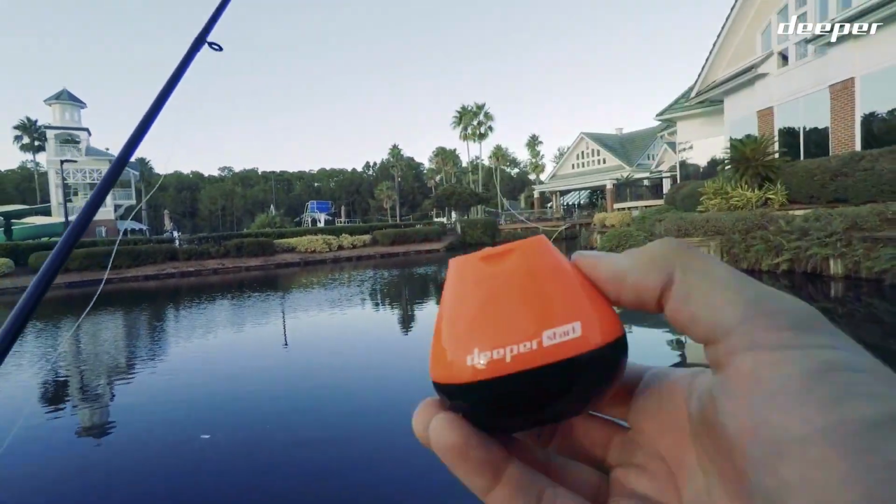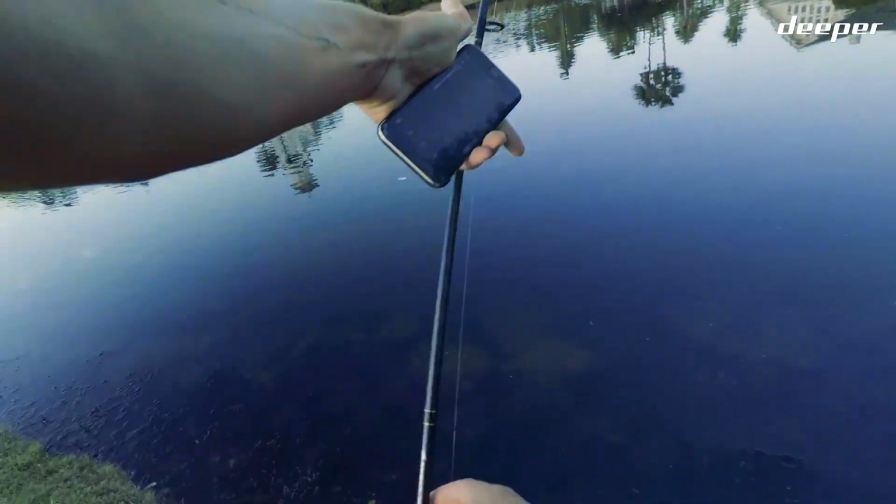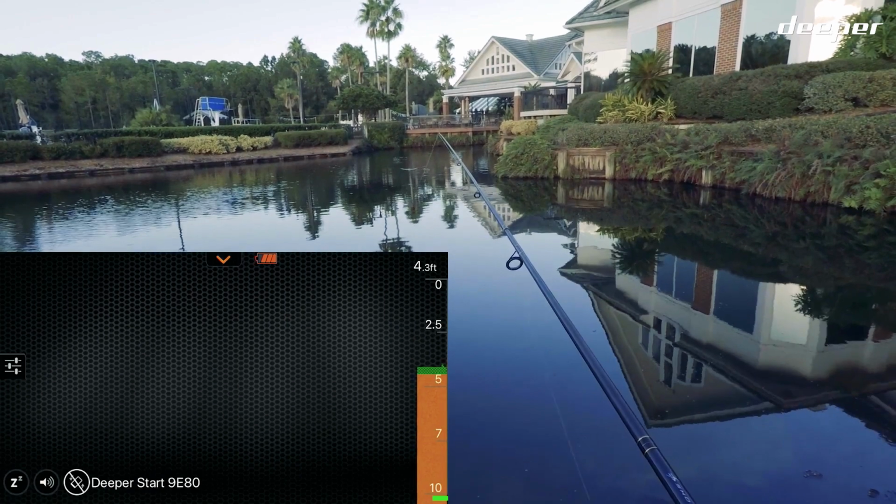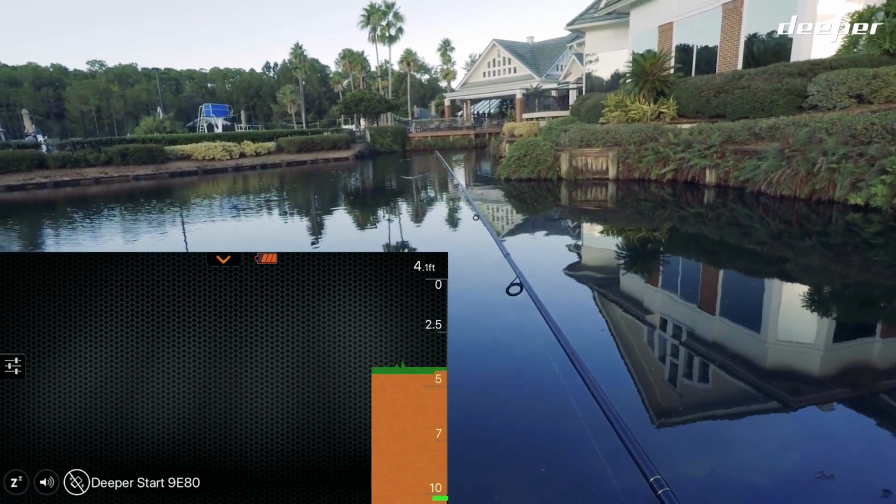Today we are going to be doing a long-awaited video that's well overdue. It's the Deeper Start video, actually in use. We're going to be throwing it out here. We're out at the Fleming Island Golf Course. Right now, see a little bit of vegetation there, green along the bottom, as you're seeing.